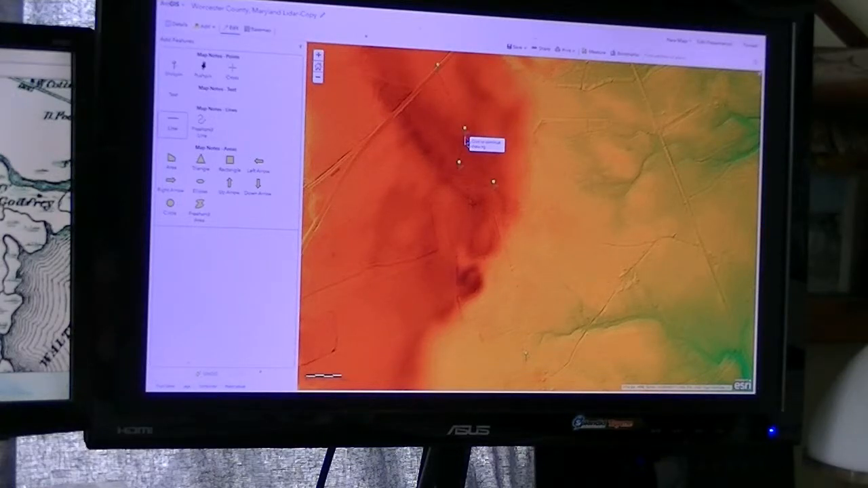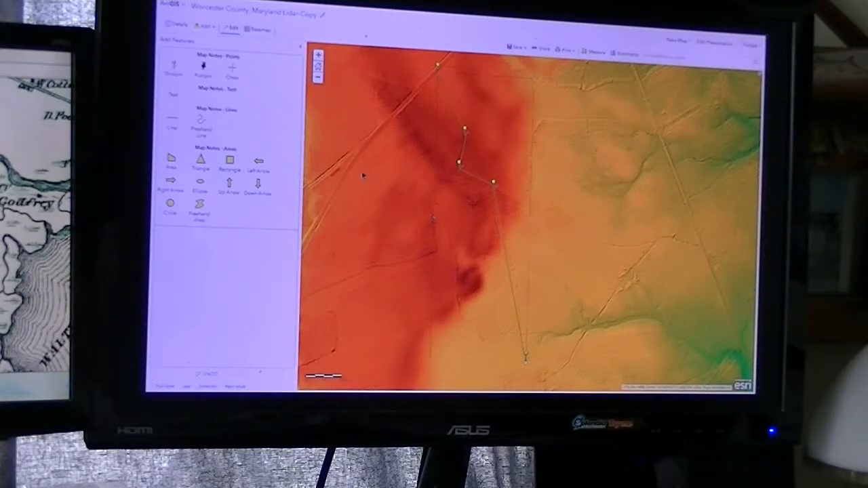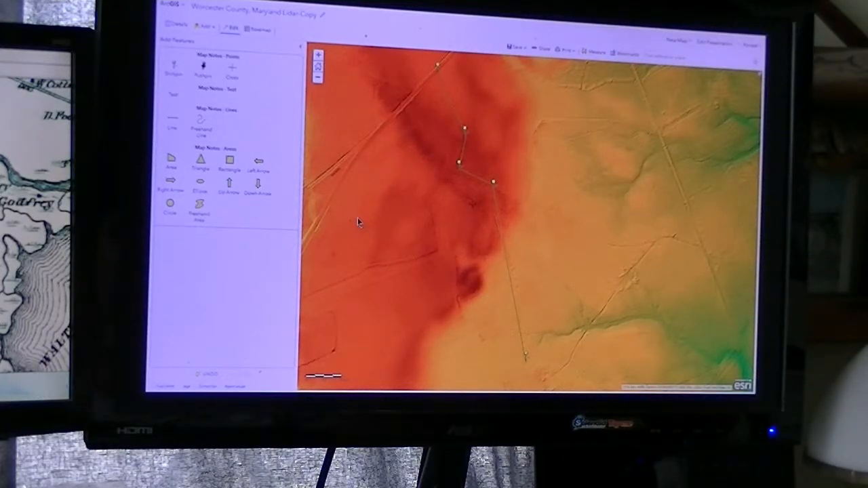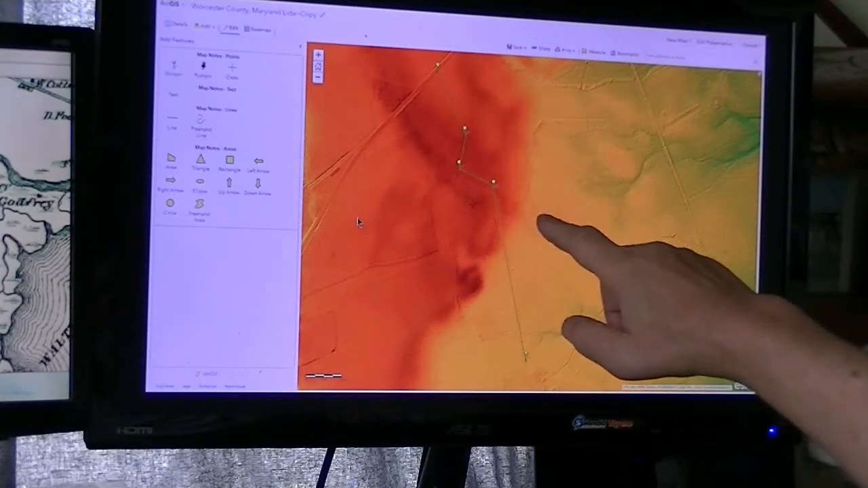Wished I could pick a different color for the line. It's very irritating that it's in red, because this is 40 foot above sea level, and that on the map is red. Okay, so there's my Lidar guess of where everything is. All this is heavily wooded. This is all heavily wooded.